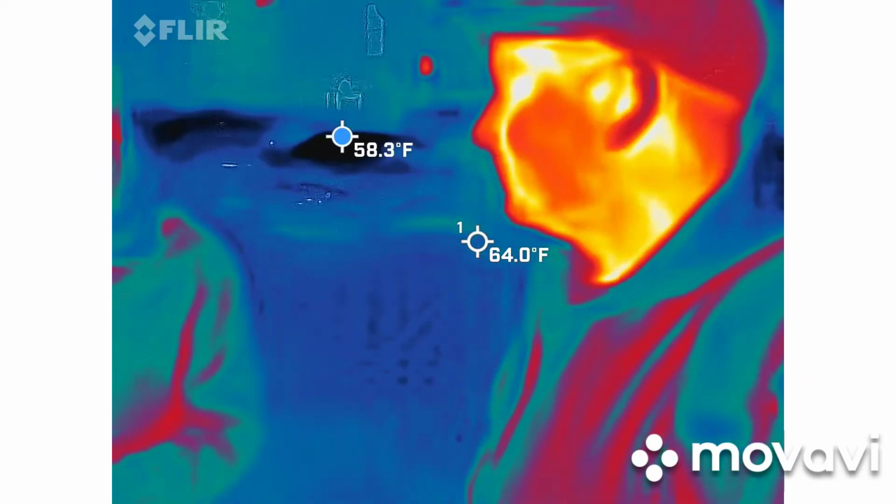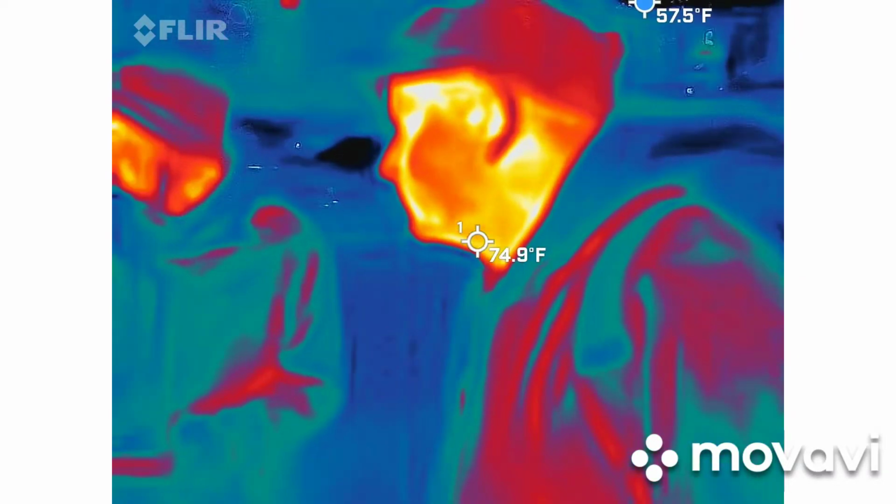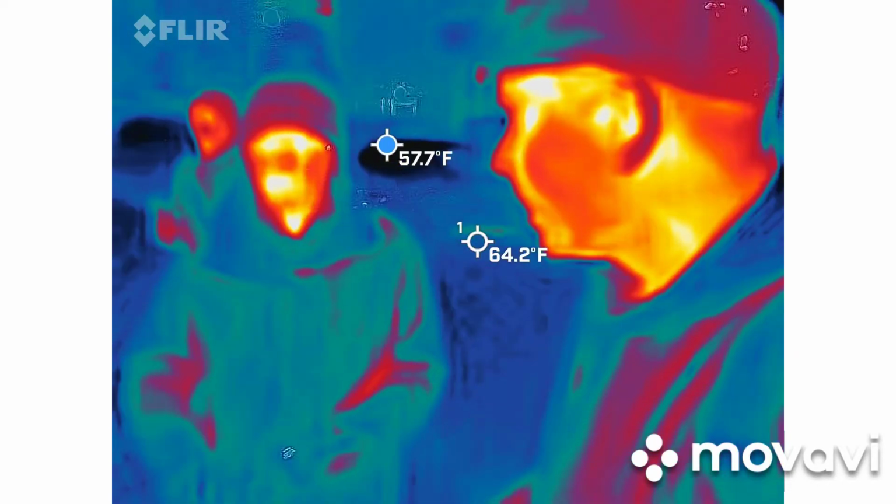Is it leaving red again? Well, when I say I'm stupid, it goes red every time. It froze again. All right, that's probably our cue.